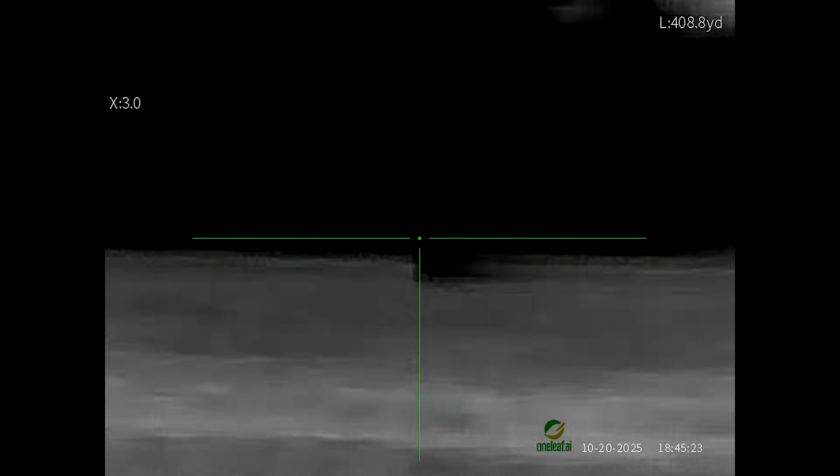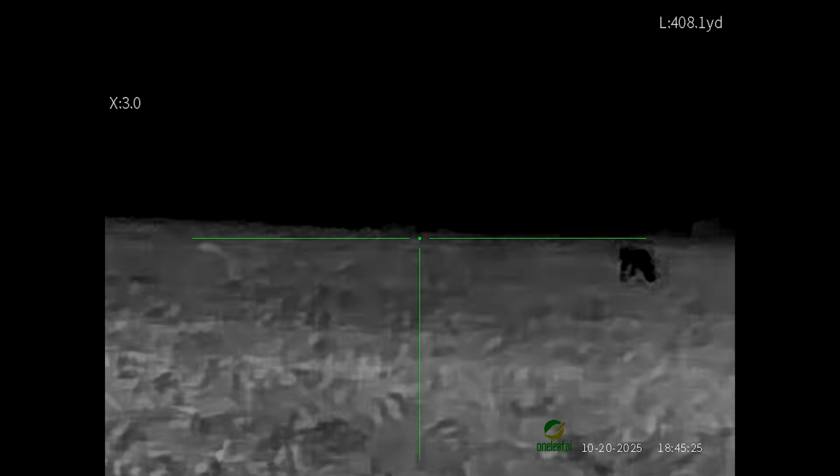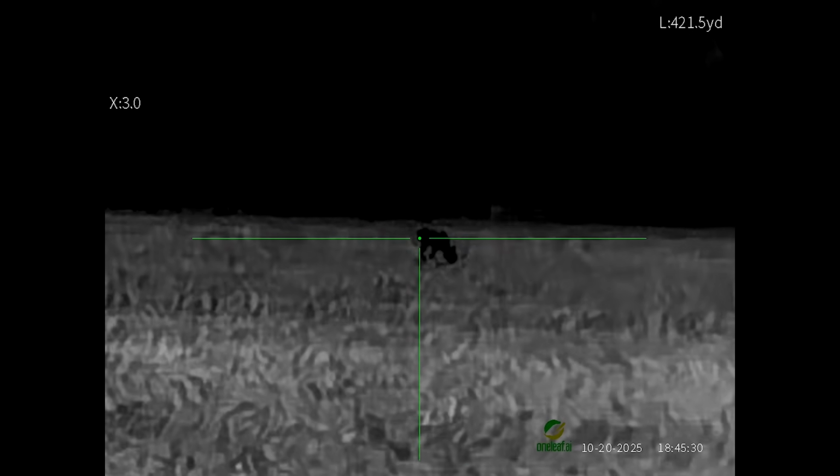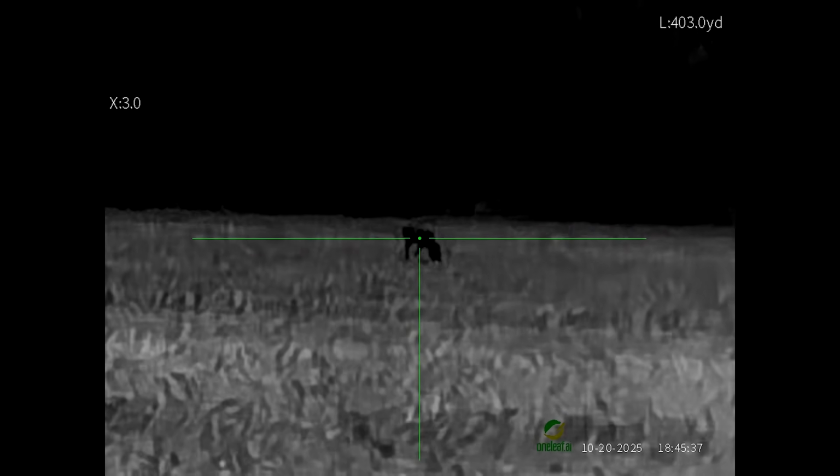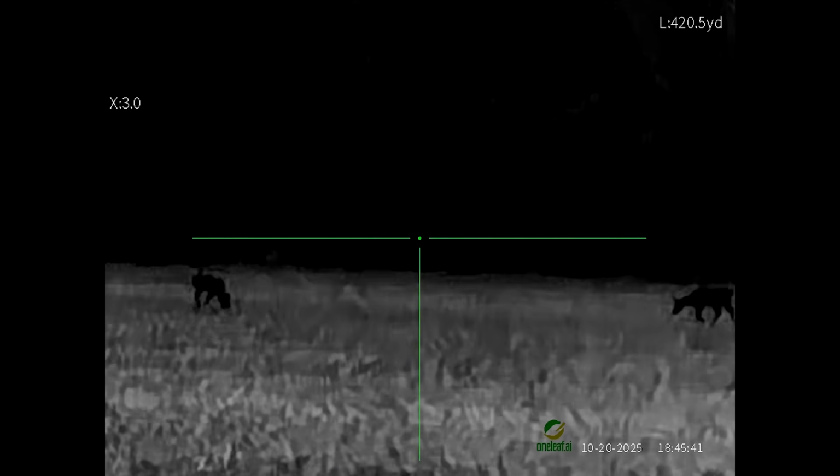Yeah. Let's go see if we can find them cattle out there. I think them were like 250 yards. What's this farthest one over there maybe? 401. Yeah, 400 yarder. Think the geese will show up? Oh, I found them actually. I heard them. Anyway, let's go find some cattle.